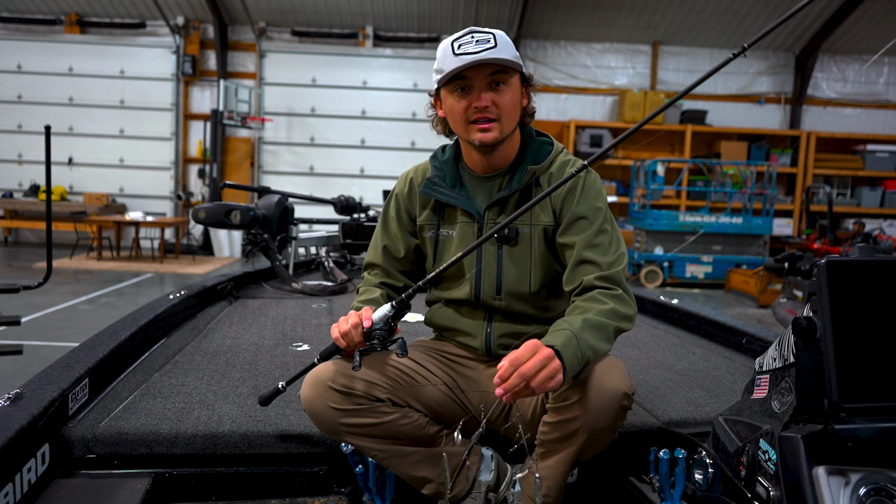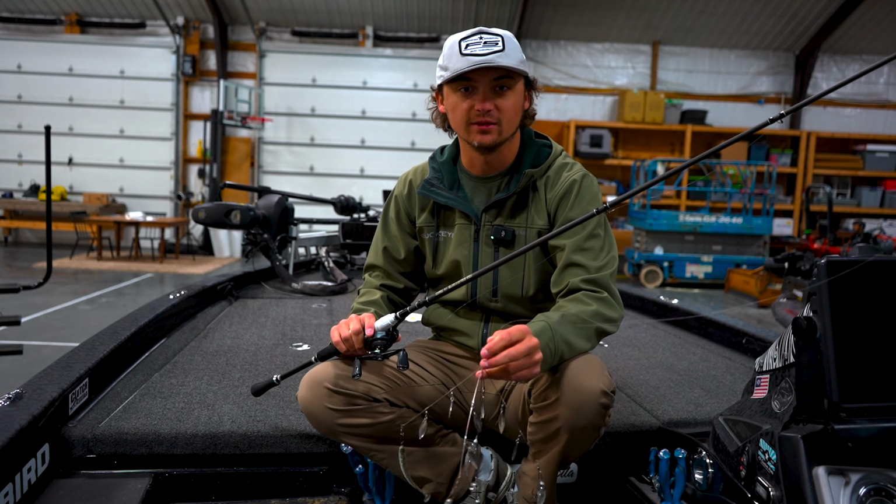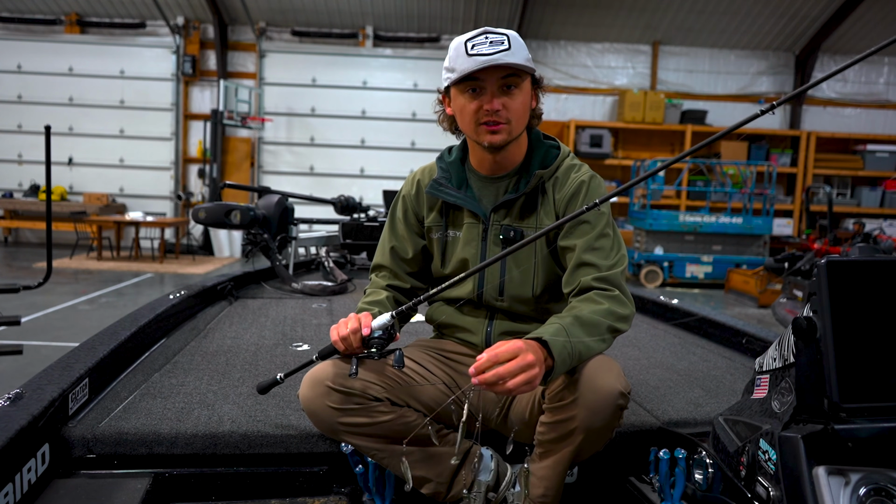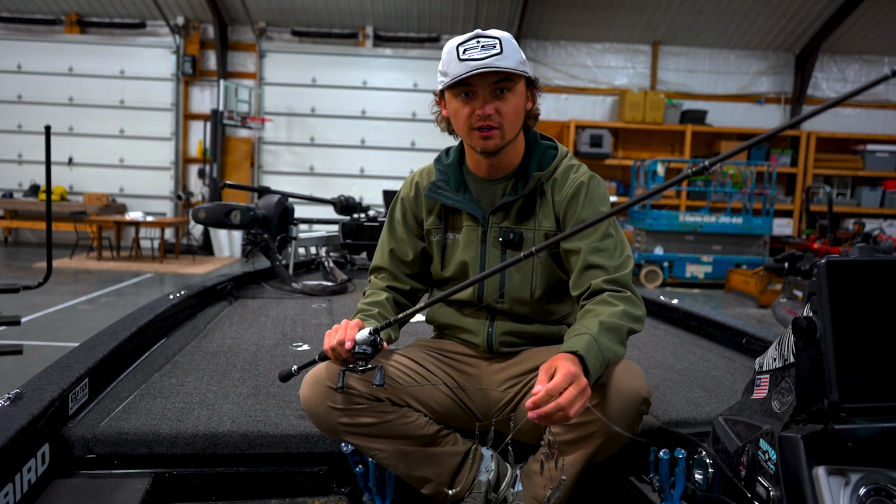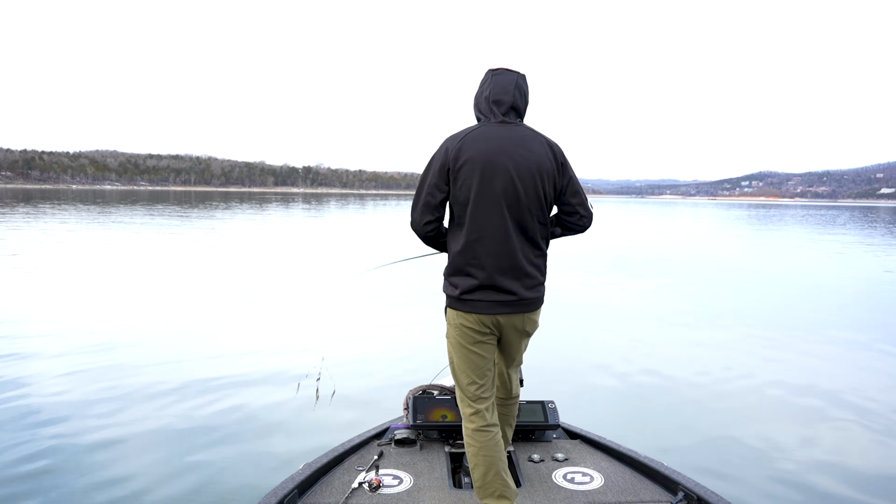Now, line. I typically throw 17 or 20 depending on the depth and what I am fishing. If I'm fishing brush piles where I know I'm probably going to be getting snagged, I'll throw that 20. But if I'm just open water fishing, it's 17 all the way.